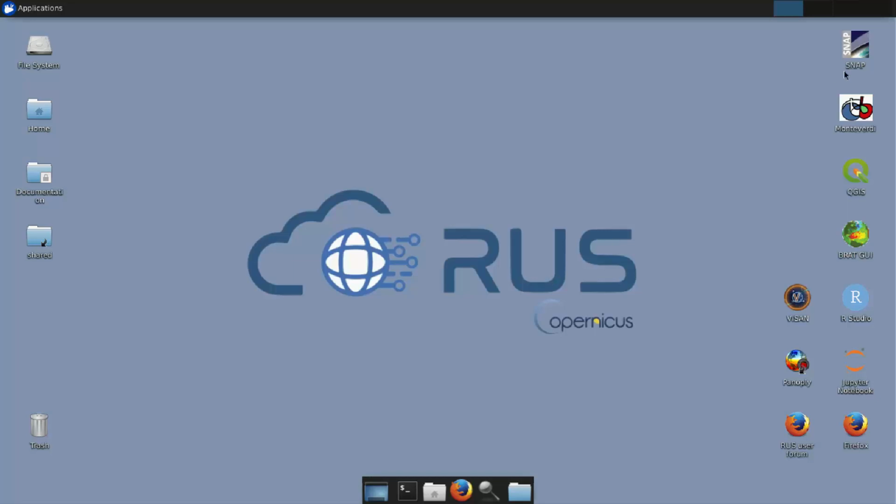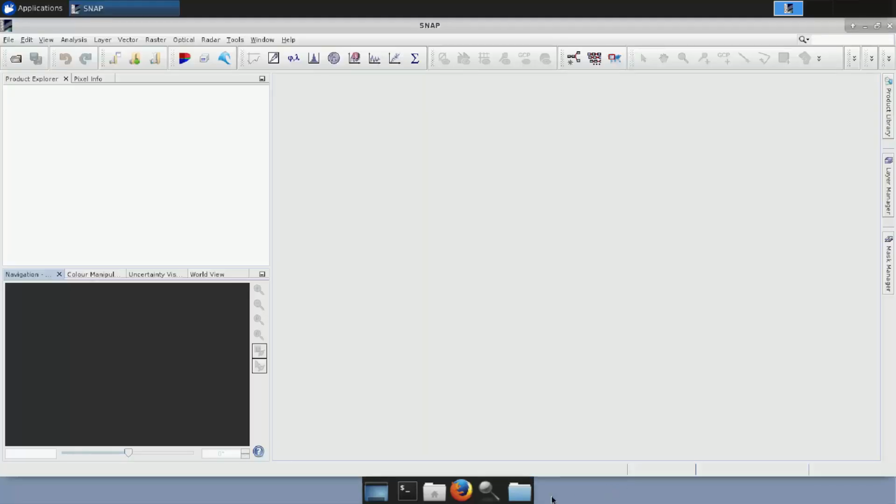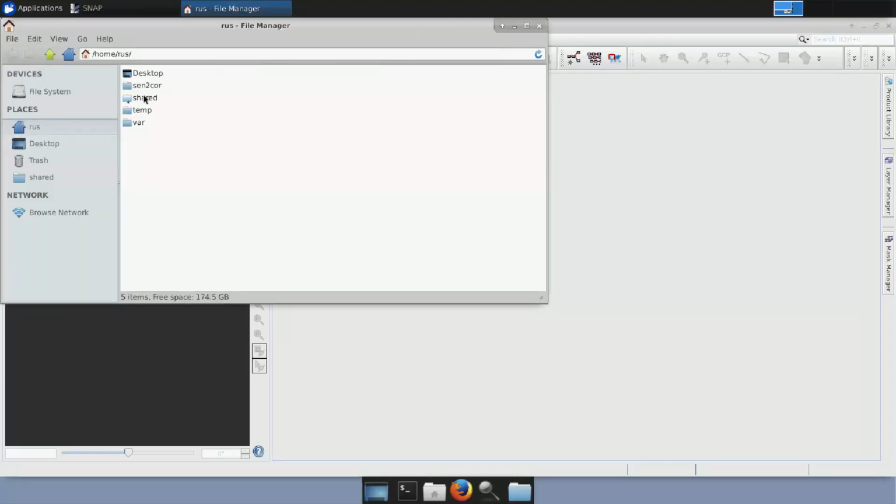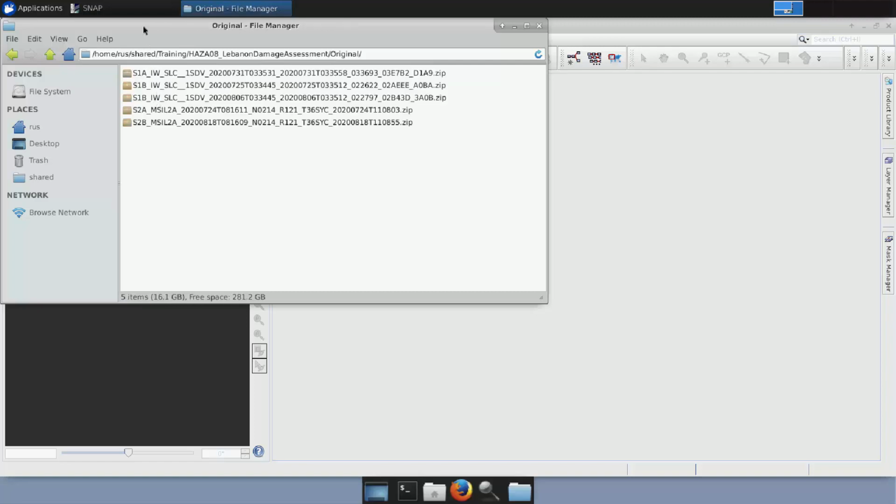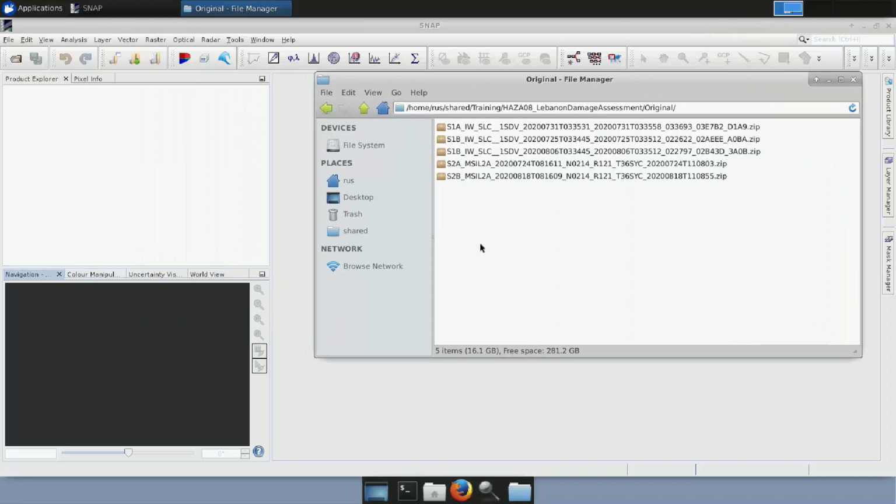Okay, so let's open SNAP. I will open now a folder where I have, in the shared training, HAZA08 Lebanon damage assessment, and I will go in the original folder, where I have moved all the 5 images I downloaded, the 3 of Sentinel-1 and the 2 of Sentinel-2. Let's start the processing with the Sentinel-1 images.